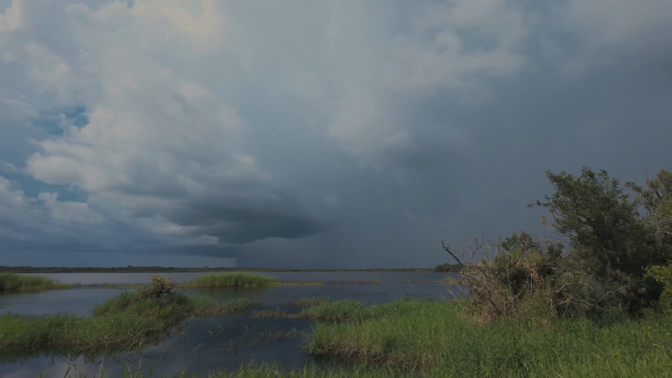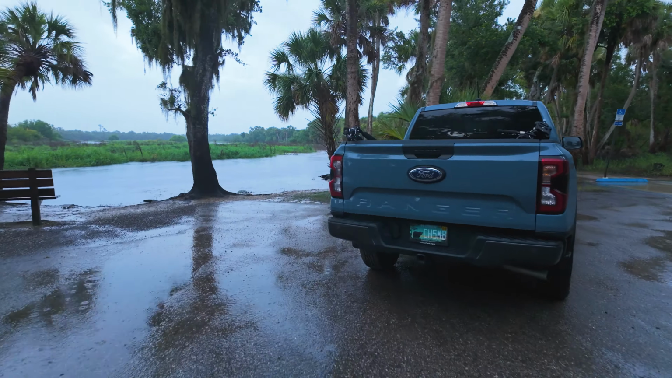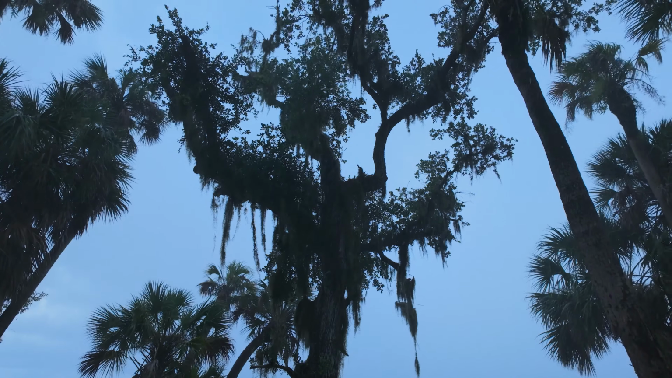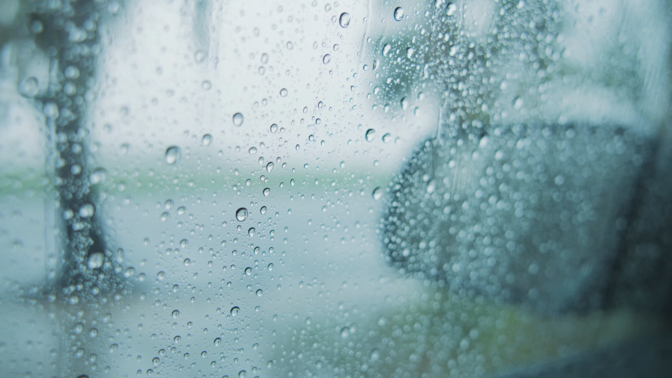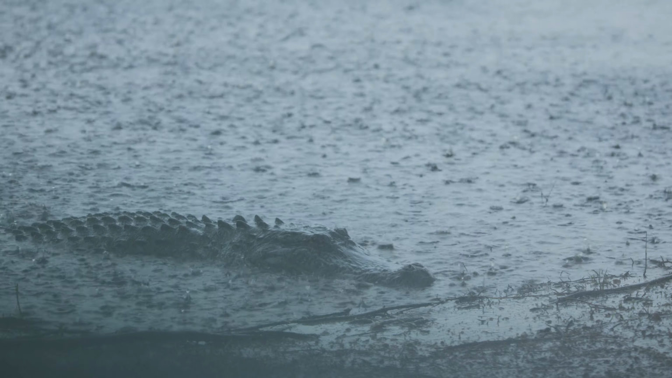So I think I need to head back to the truck. All right, I gotta get going. Wow, it is really coming down. So right now I'm just taking shelter on the car, waiting for it to pass over.